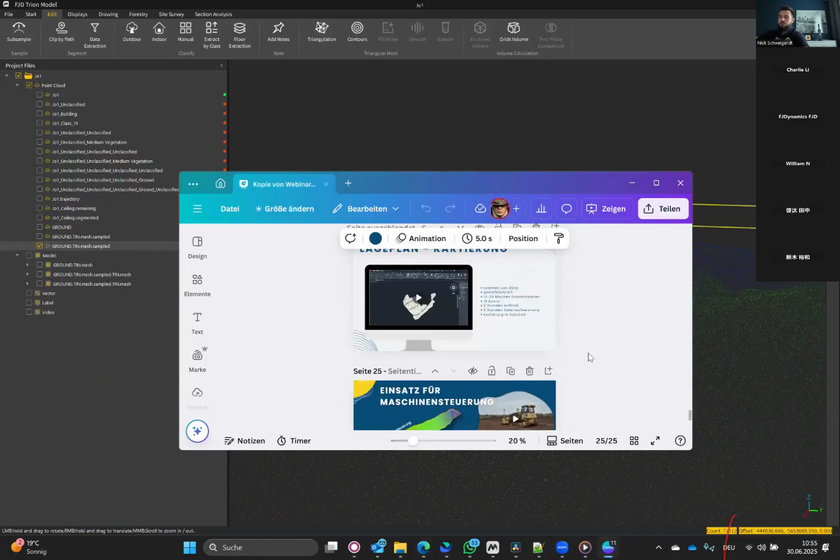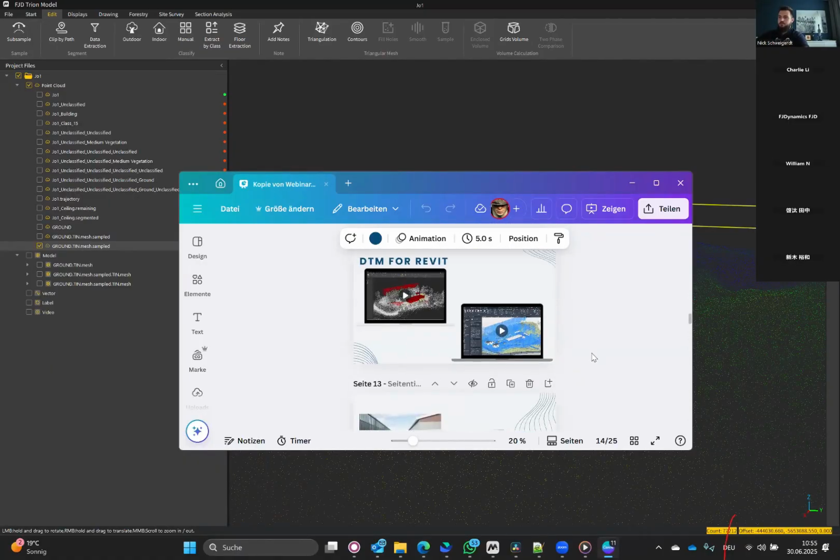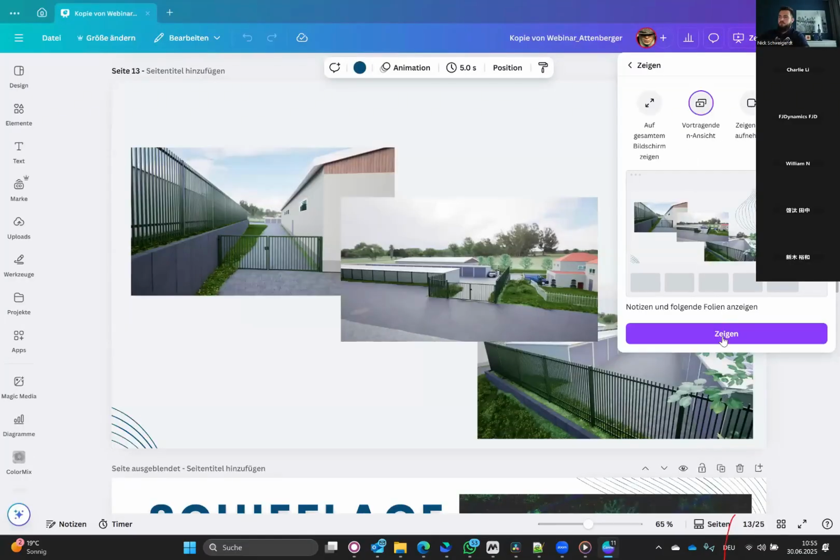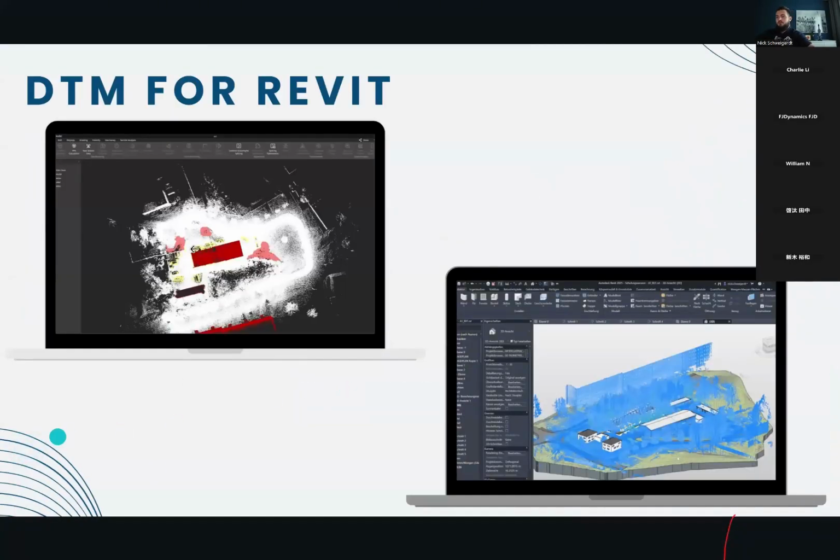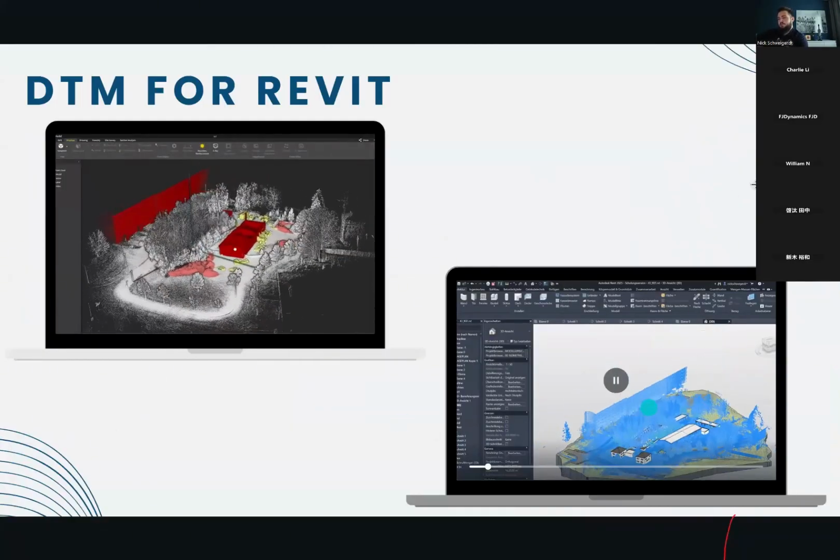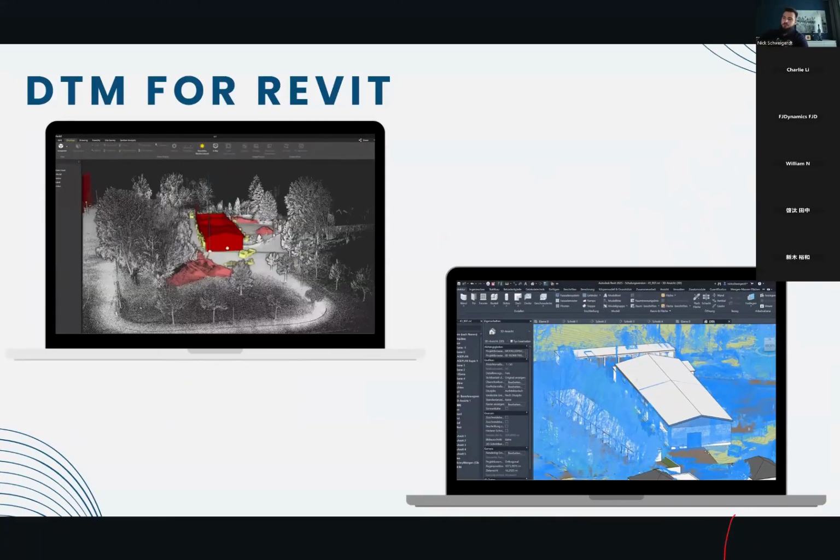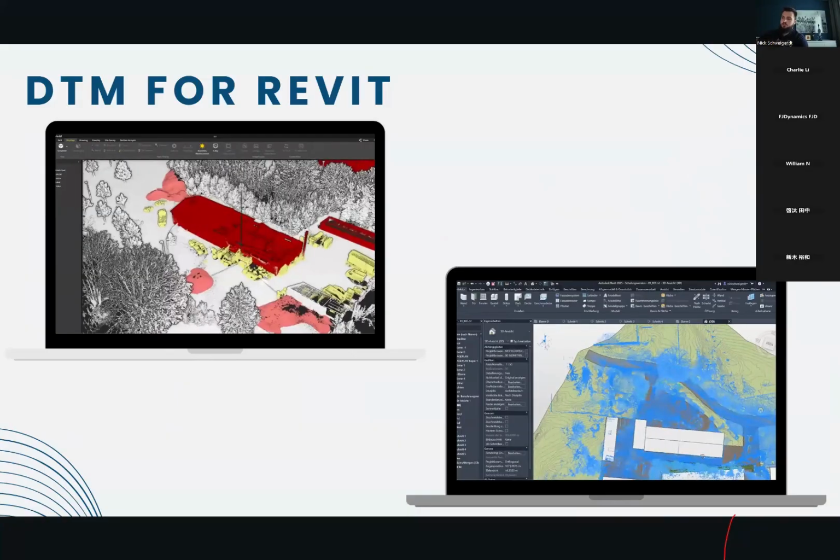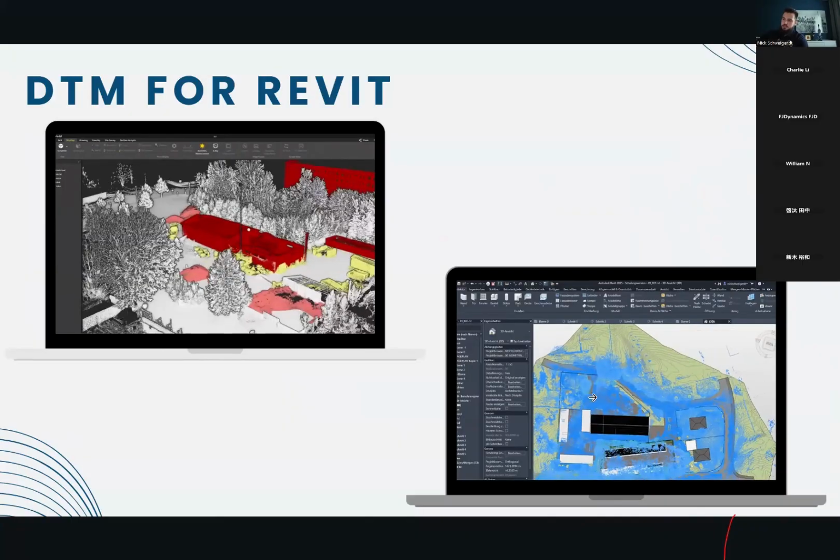And let me show you how I use this terrain model in Revit. So here you can see my point cloud, and this is the output I get in Revit. And as the terrain model is georeferenced as well as the point cloud, I import the point cloud and the terrain model into Revit with a shared coordinate system. And then I have them laying at the same position.